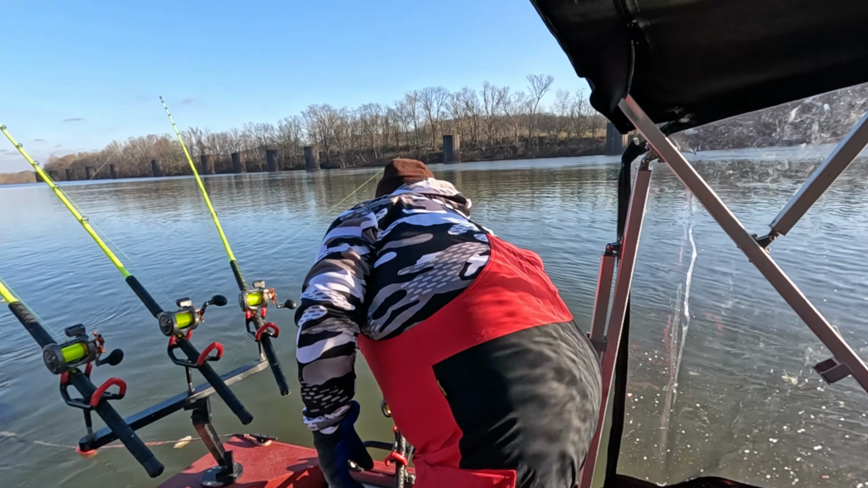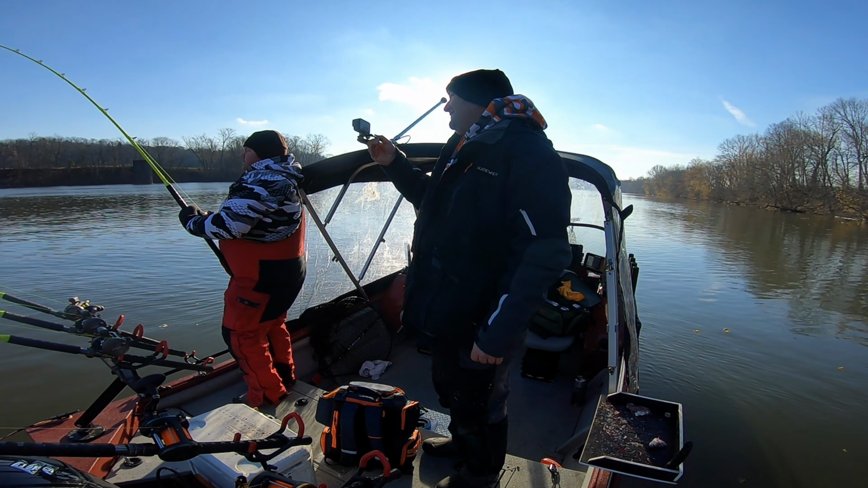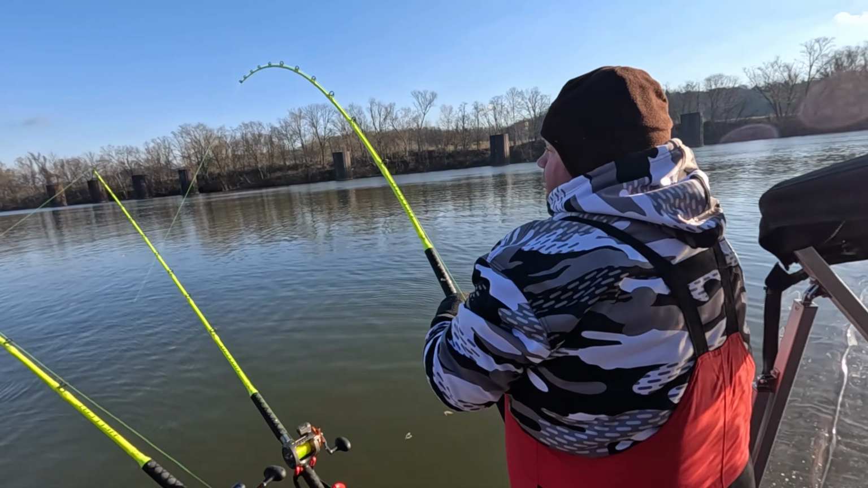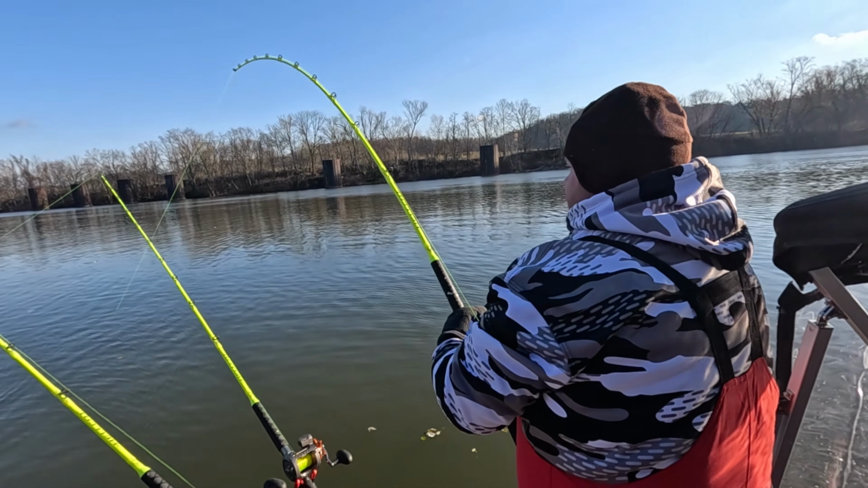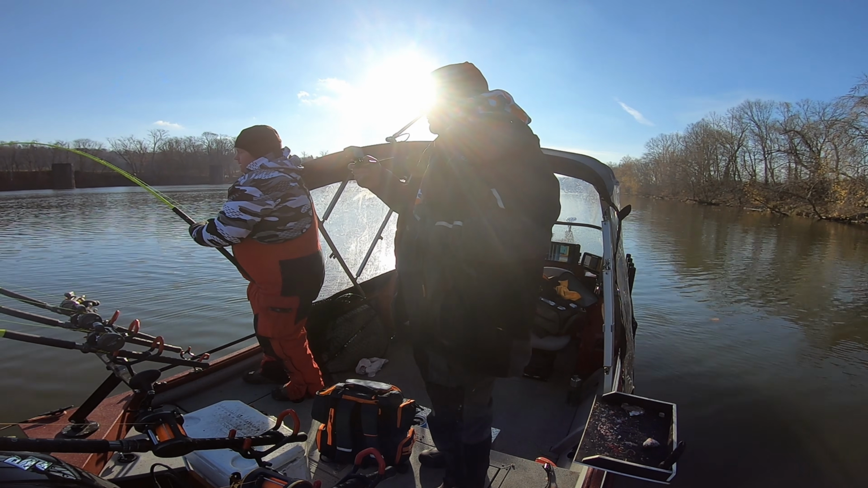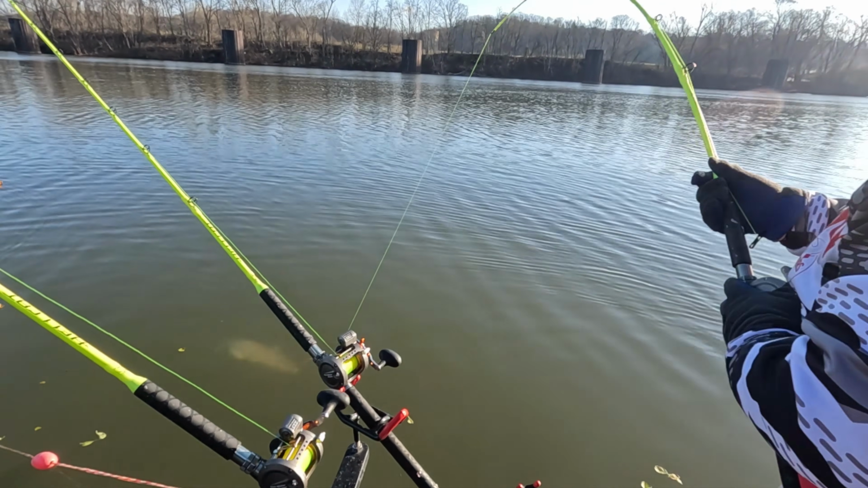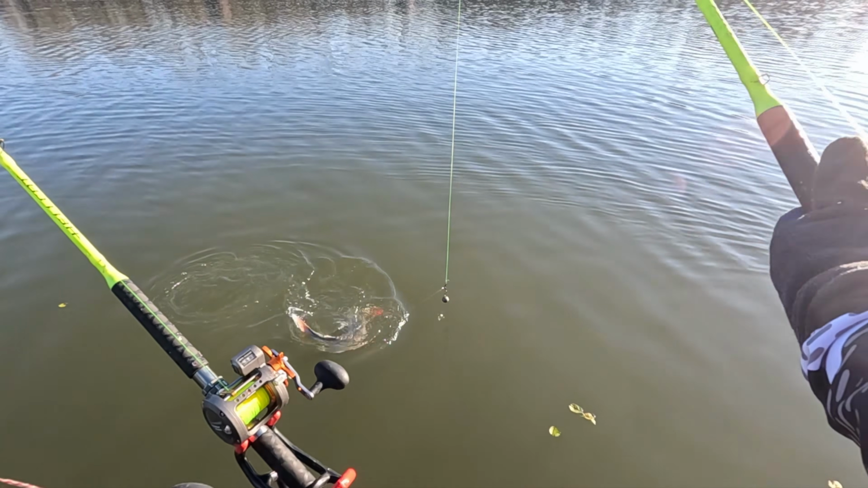All right, folks, first fish of the day. Feels like a flathead. Is it? Feels like it. It is cold. 24 degrees this morning. It's a small one, but it's the biggest one of the day, he says. Channel? Is that a channel? Blue. Nope. Blue. Little blue cat.